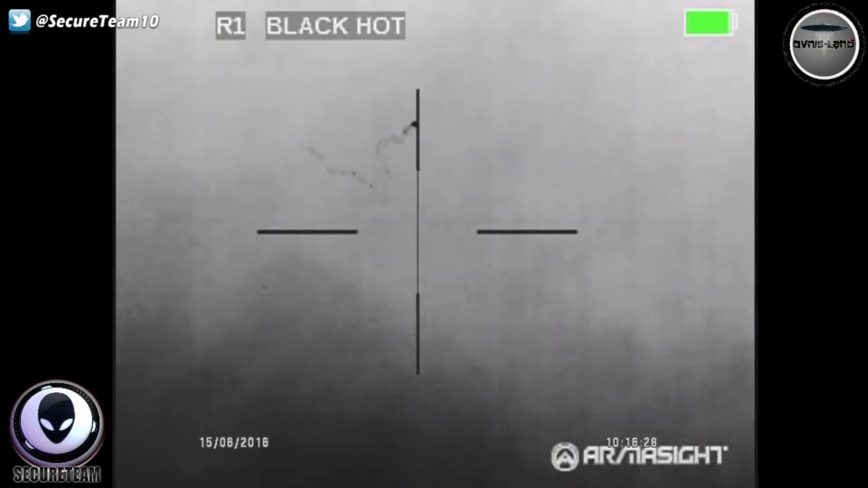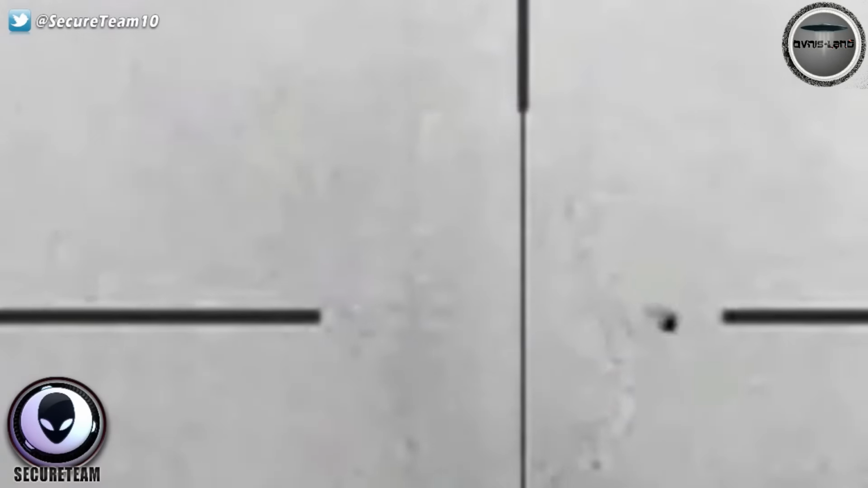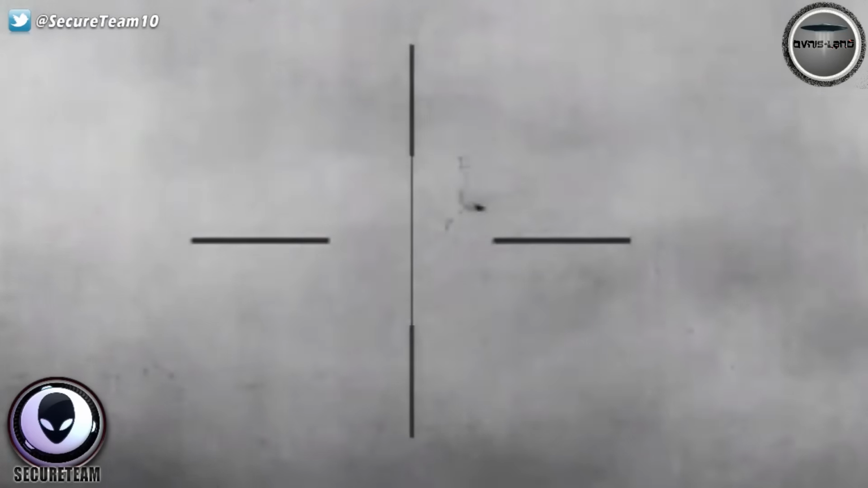Alright, so it's not a bird. There may have been some birds here and there flying by throughout the video, but this object is sitting there. And of course, the camera is very shaky. So when this object is actually sitting still, you're just seeing the camera shake. So the object isn't actually moving, it's just the gentleman holding it. So we're watching this object, and I thought that was the entire video, and I said, well, that's interesting.